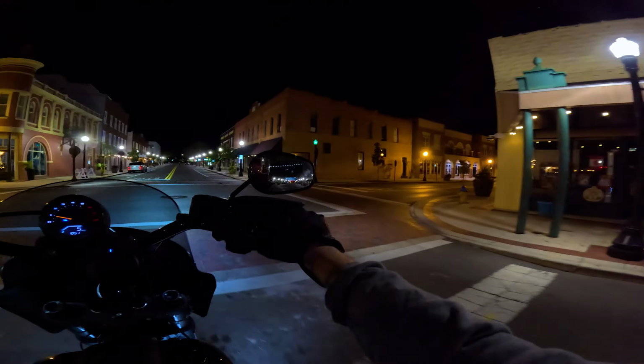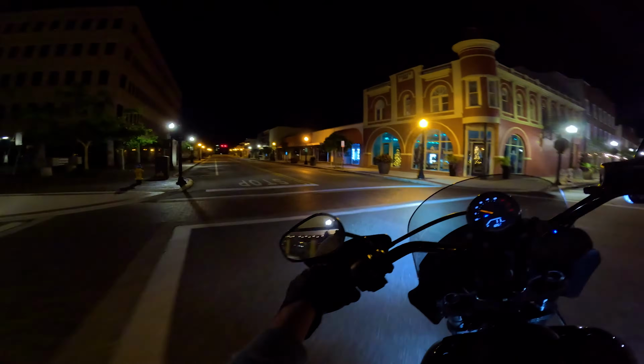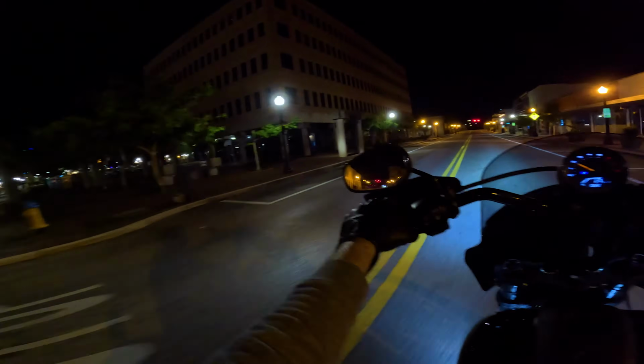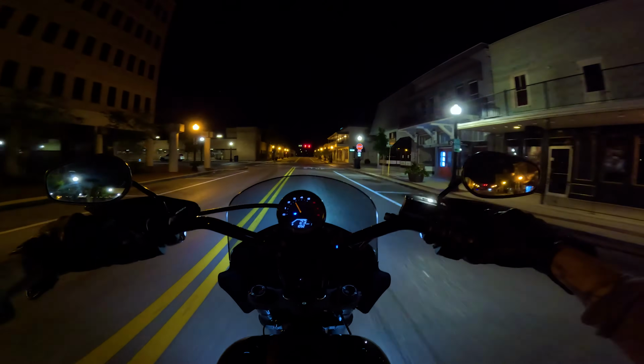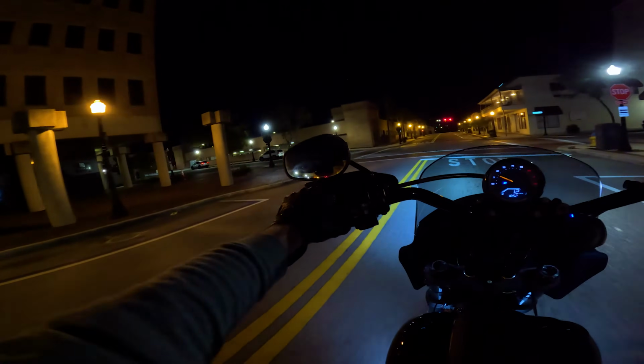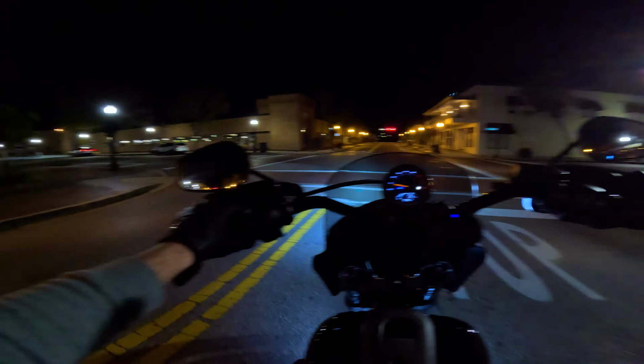It sounds so good to ride a bike in downtown Lakeland, especially, I come at night when there's not a lot of people here, because you can kind of go through and not get stuck in traffic.